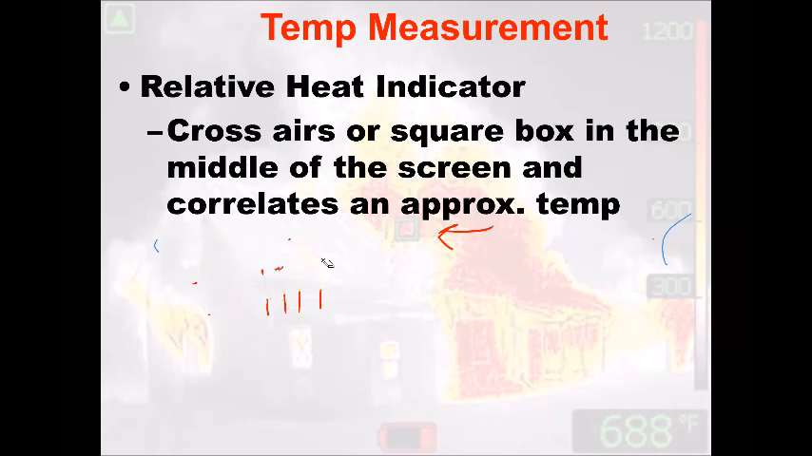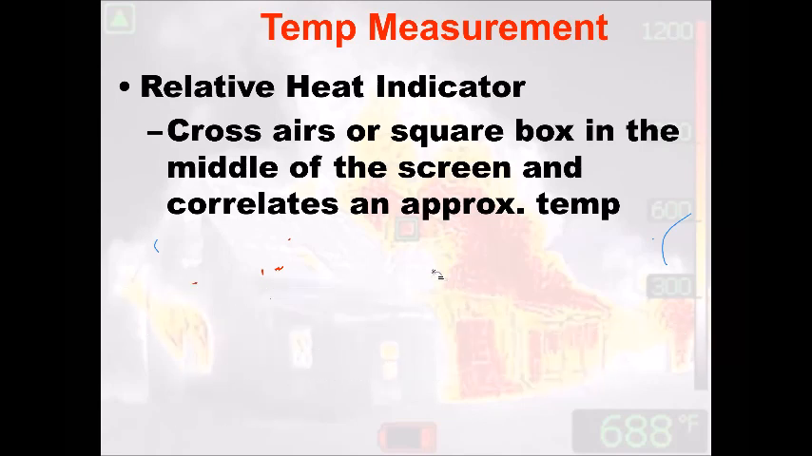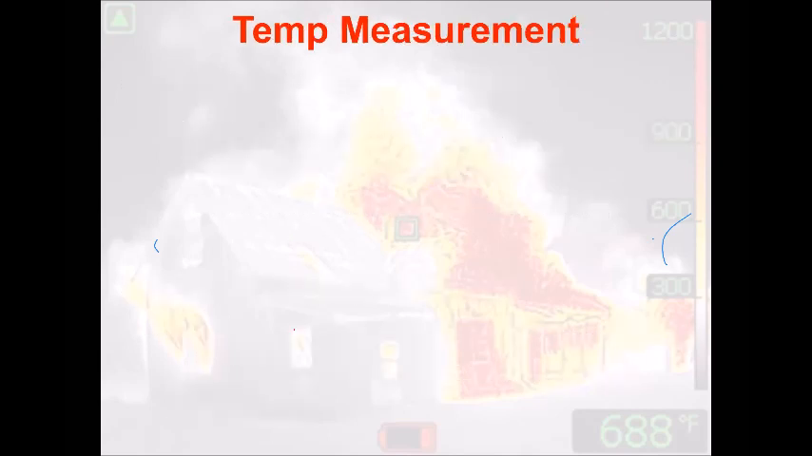The other thing we have to incorporate or think of is our distance to spot ratio. What that means is however far away I am, I have to assume that I'm taking in outside information in the camera. So here's my target, this window right here. What's going to be more accurate? My camera at this point or my camera all the way out here? What's taking in the infrared energy? The one that's closest is going to be the most accurate. So we have to be cautious of these factors inside of our cameras, and these are all specs you have to pay attention to when you're buying your camera.